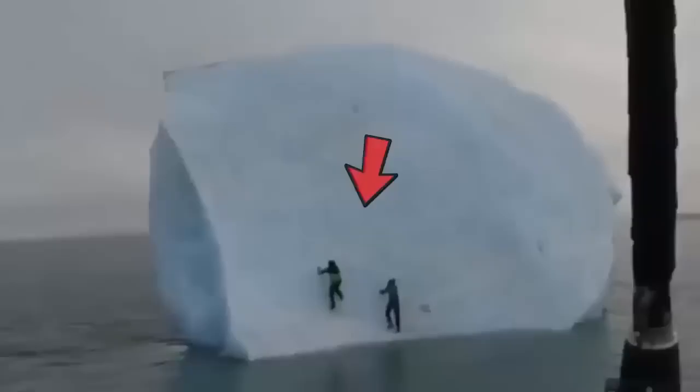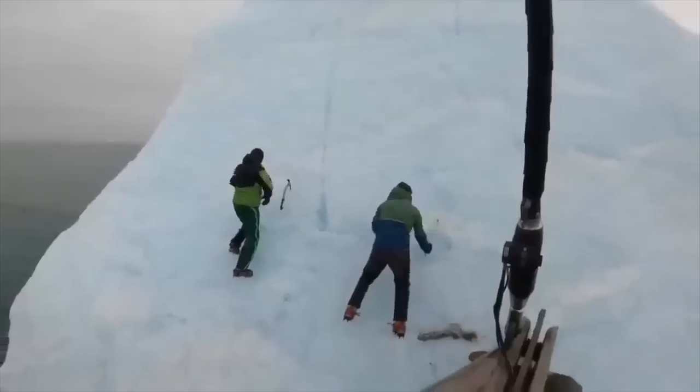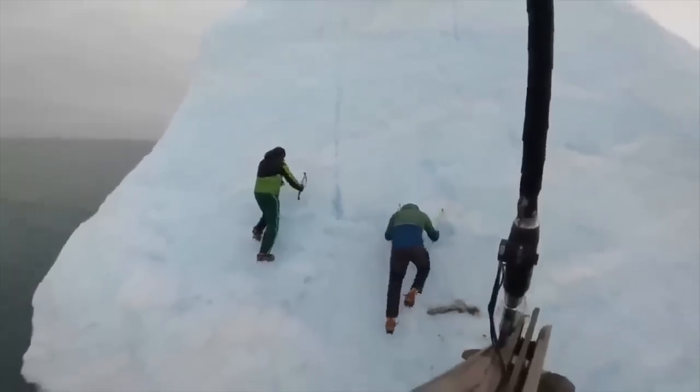The video captures the fish swimming in schools, creating an incredible visual spectacle that looks like something out of a sci-fi movie. Watching these underwater titans move and glow in the dark depths of the ocean is truly a sight to behold. Flipping iceberg. These thrill seekers thought it would be a cool idea to climb a giant iceberg, but things quickly went south when a massive chunk of ice rolled over on top of them.